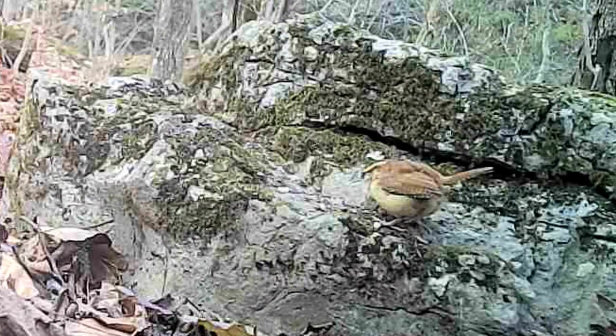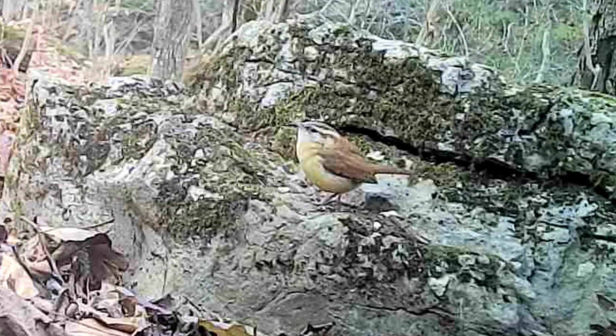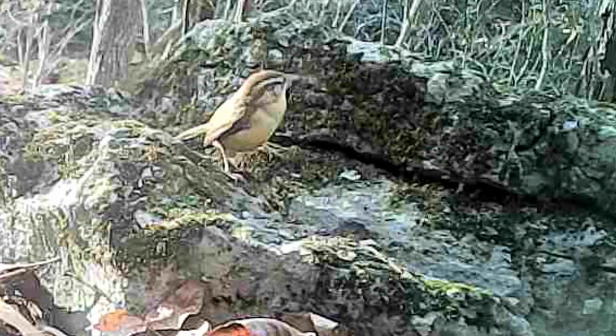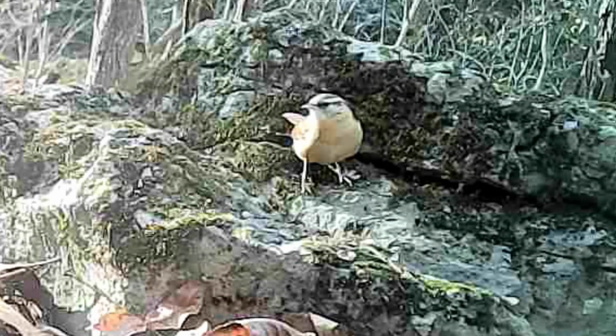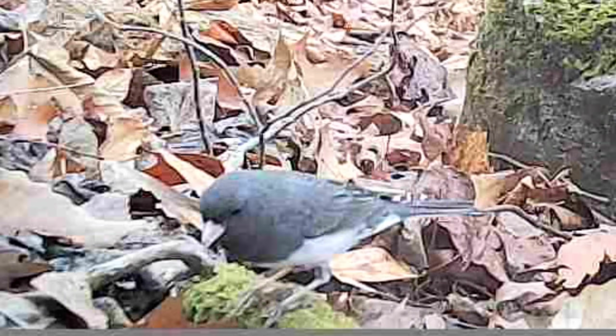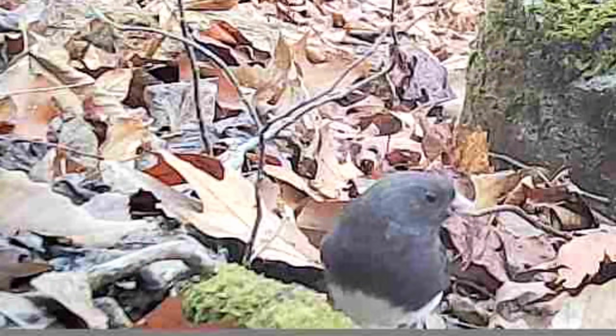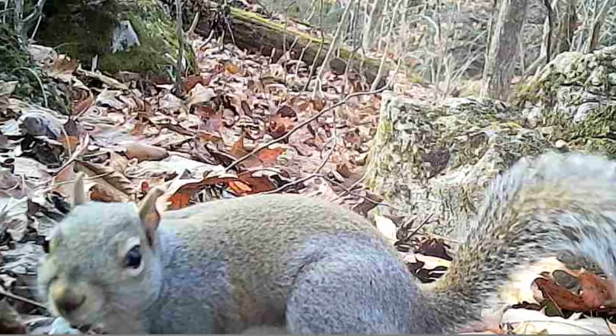And back at the little log here, little wrens, little birds. They're working hard, just trying to stay warm, find something to eat. Beautiful little wren. And the robins is here all the time. I'm not sure what kind of bird that is. Beautiful little bird, ain't it? I know what that is. That's a male cardinal on a rainy morning. Beautiful little bird.